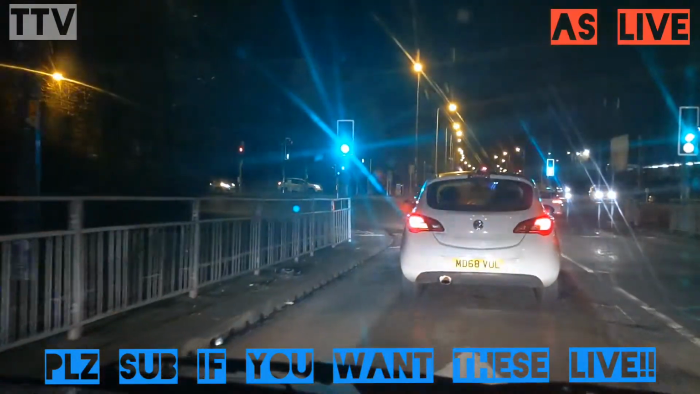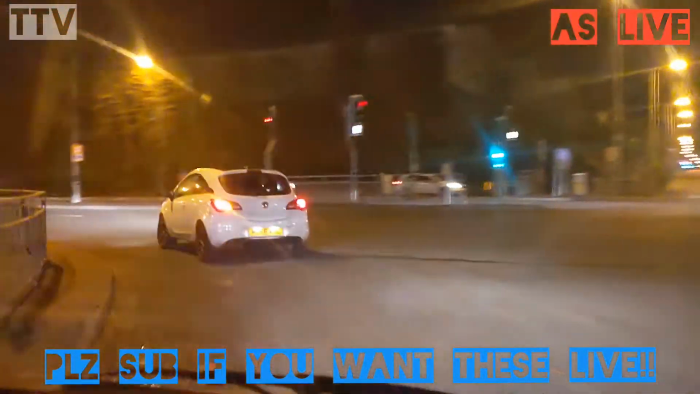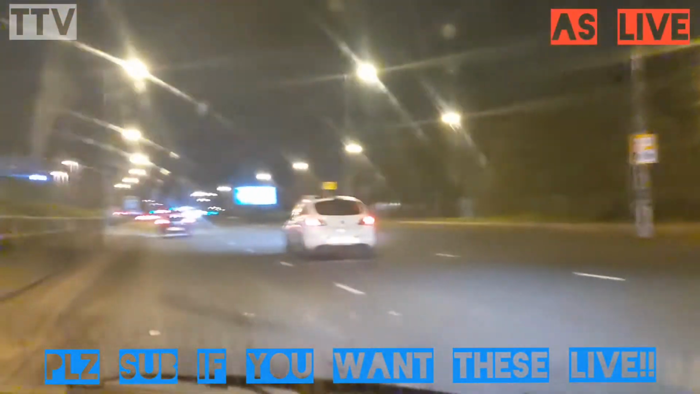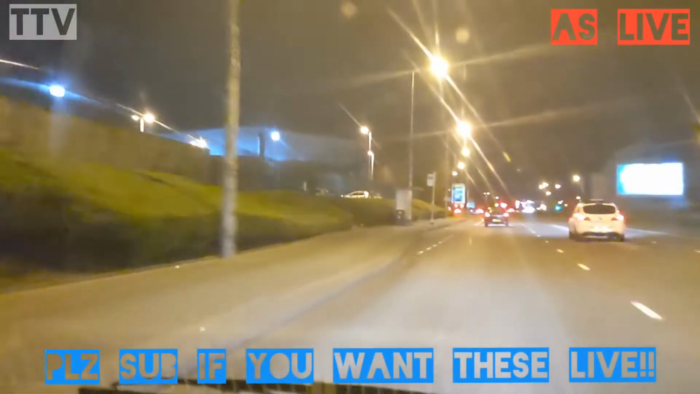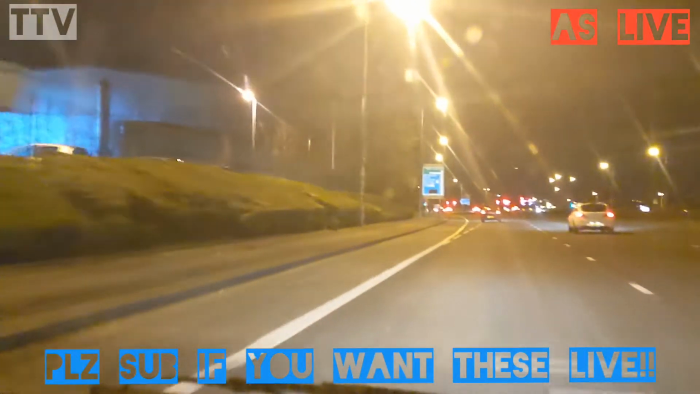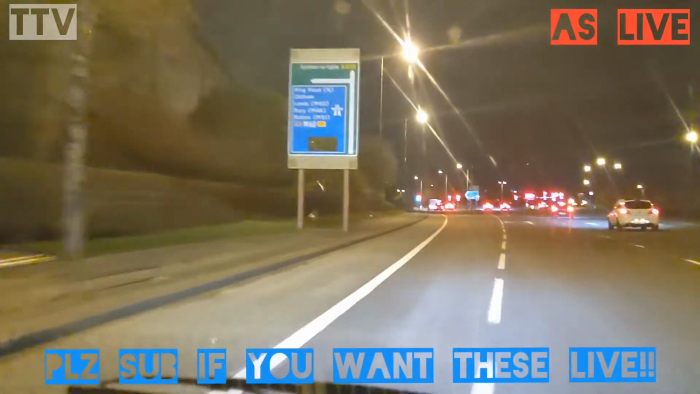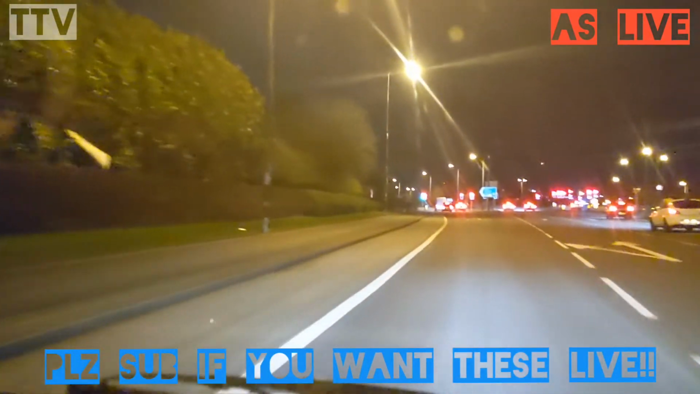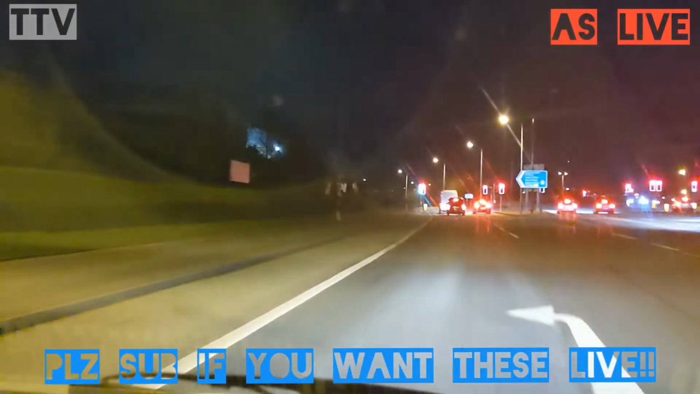Right, here we go. So we're in Ashton-under-Lyne at the moment, which is in Tameside. Could be classed as part of Greater Manchester, but I never know whether it is or not because, well, I don't think they do either, to be fair. Oh, car in front of me decides it wants to go left and then decides, no, I want to go right, actually. Brilliant. There's quite a few vehicles down here as well, which is unusual.